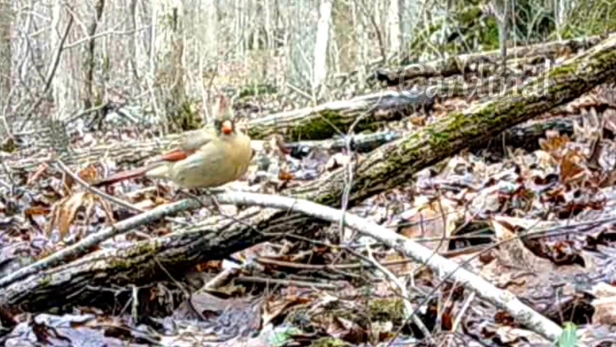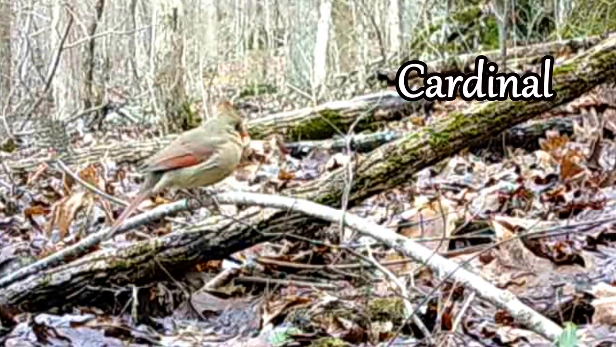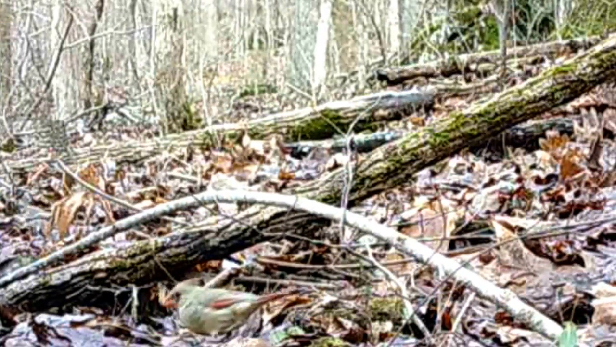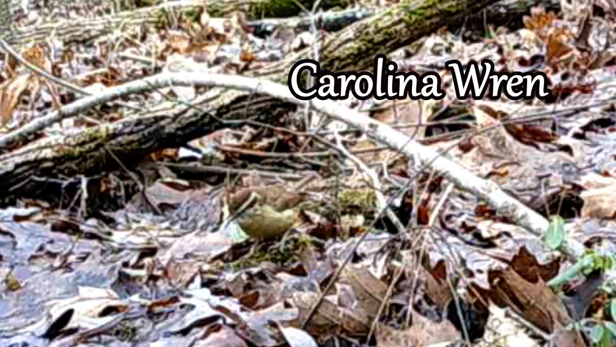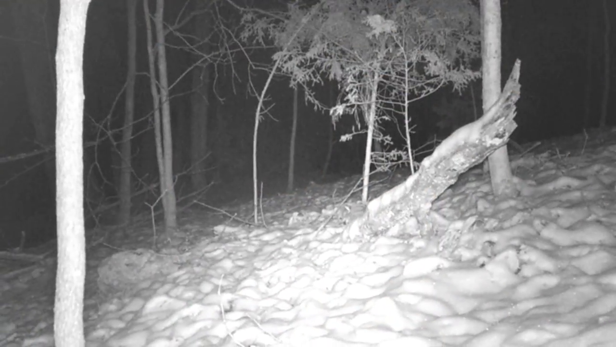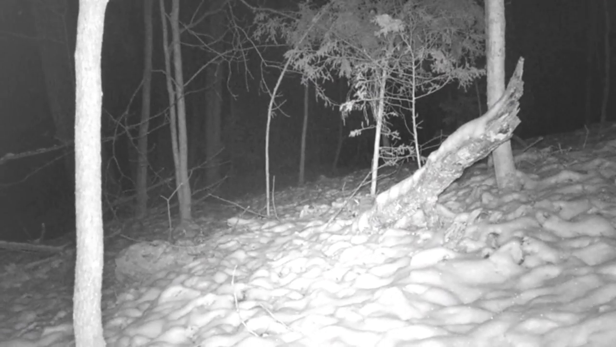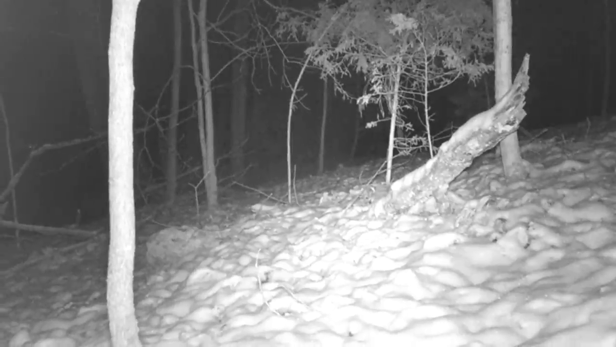And these little birds, I know they have a hard time in the winter time, scrounging around in these leaves and stuff, trying to eat. Here's a beautiful little Carolina wren, beautiful songbird. I try to feed these in the winter. And here's the snow at night. Turns into a different world on these ridges when it gets dark.